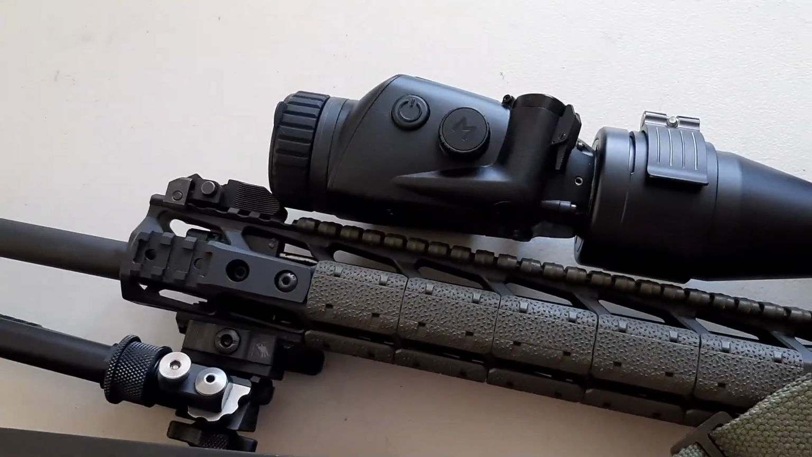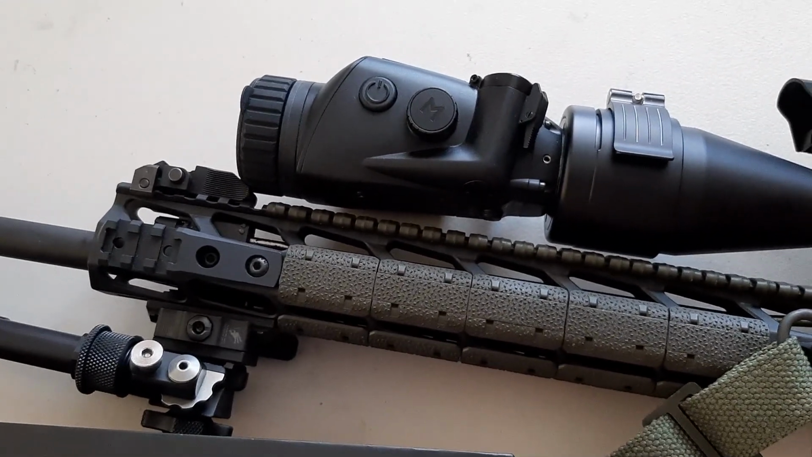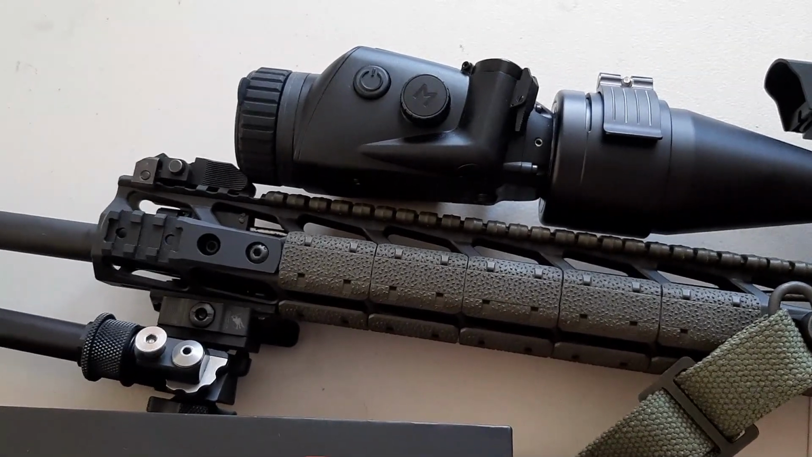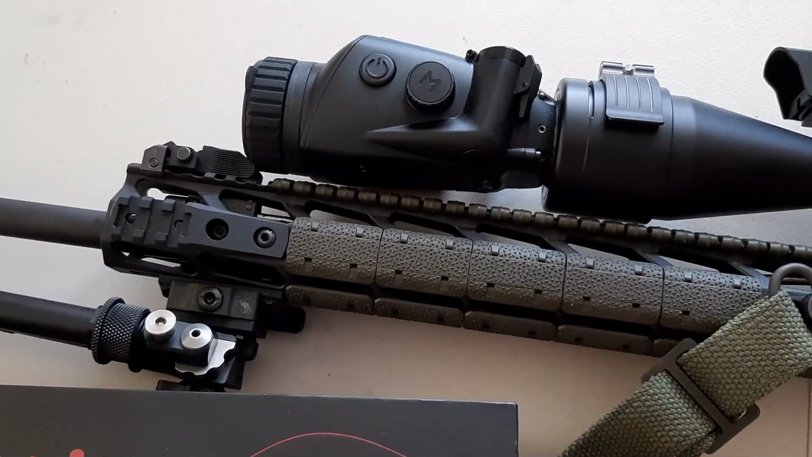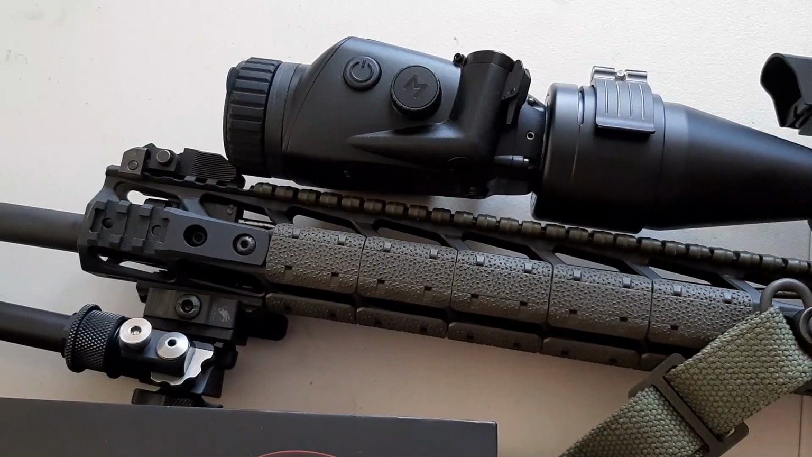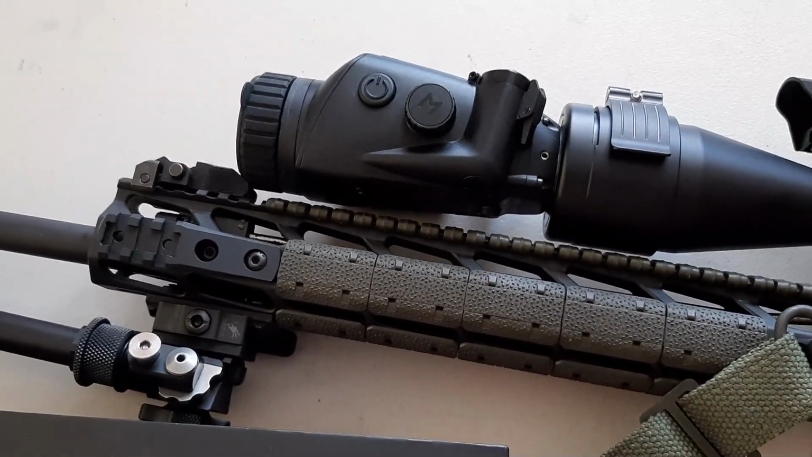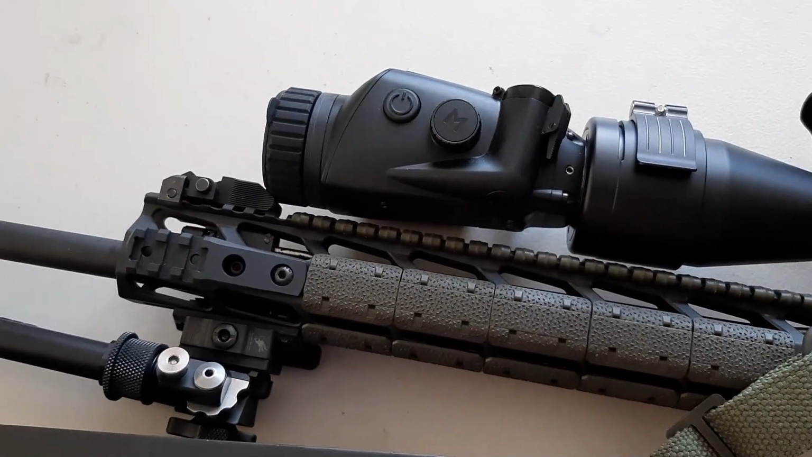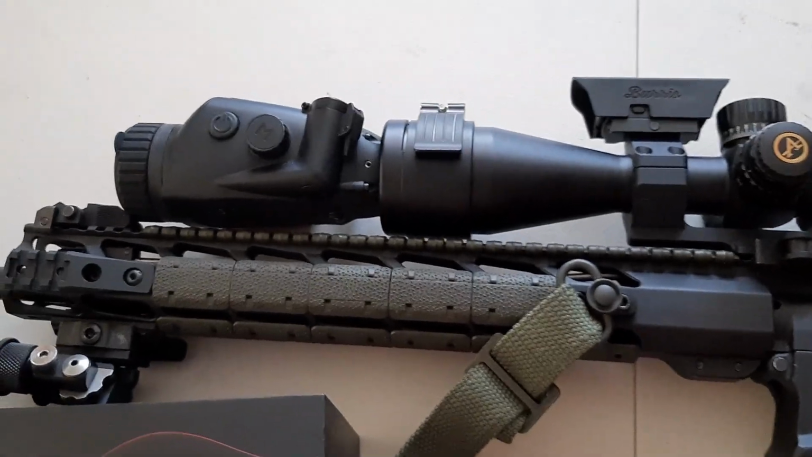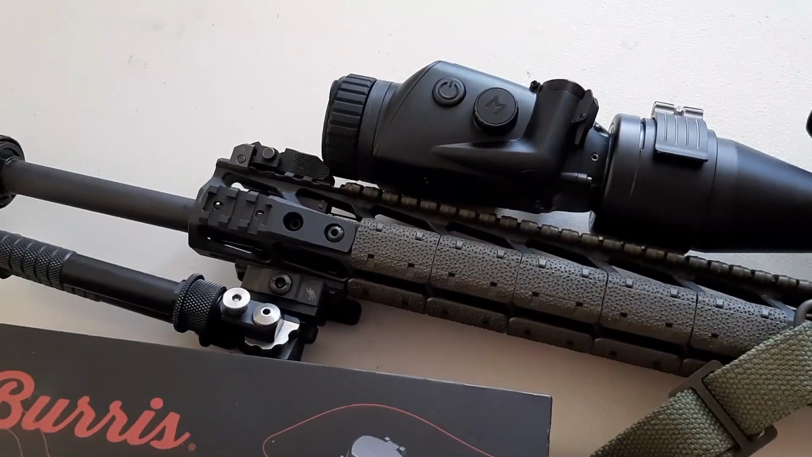One thing to keep in mind with a thermal optic or even night vision is that you're not going to get the same level of accuracy as you will with a daytime scope, simply because of the parallax and also the fuzziness of the image. Okay, so even if you have a $30,000 night vision device or thermal device, it doesn't matter. You're not going to be able to get a crystal clear picture, and that's going to affect your sight picture, okay? So just keep in mind that your accuracy will be a little bit reduced because of the fuzzier picture. It's not going to be as clear, okay?